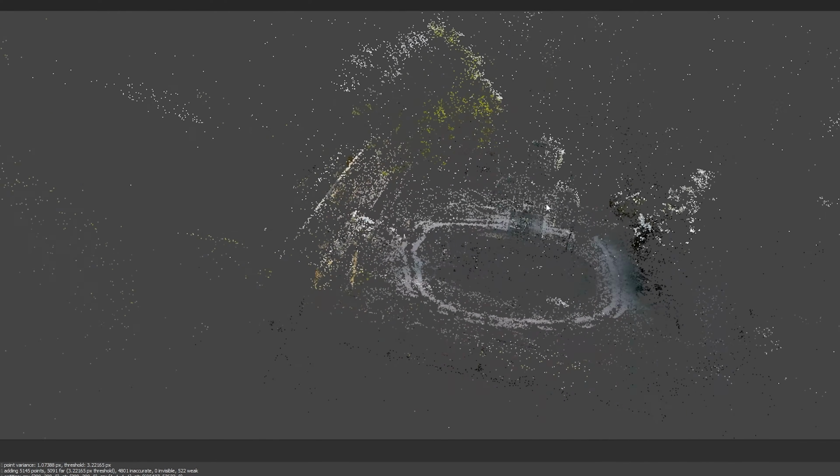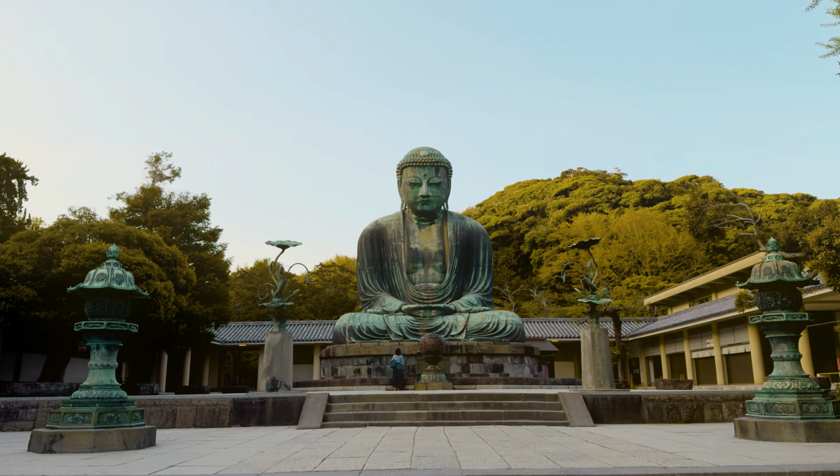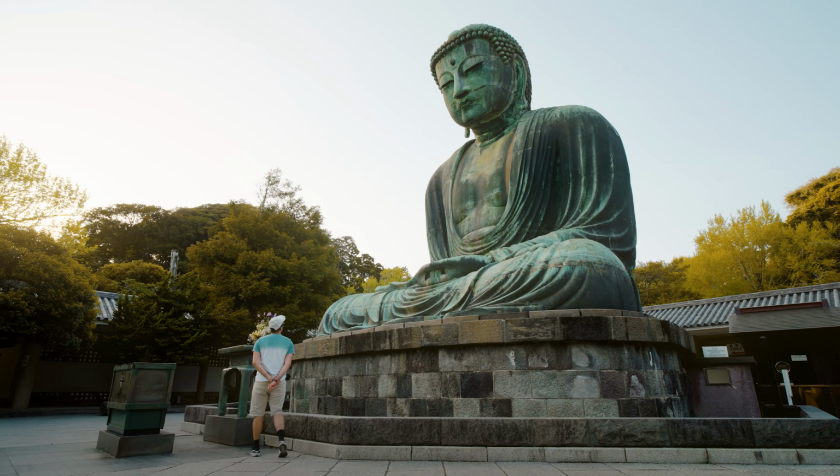I'm on a mission to digitally archive as many places as I can while I travel, and I don't mean regular photos or videos, I mean full 3D scans of places that I visited. In this video, I'll show you how I got a scan of a famous statue of Buddha in Kamakura, Japan, and how I turned it into a point cloud animation.